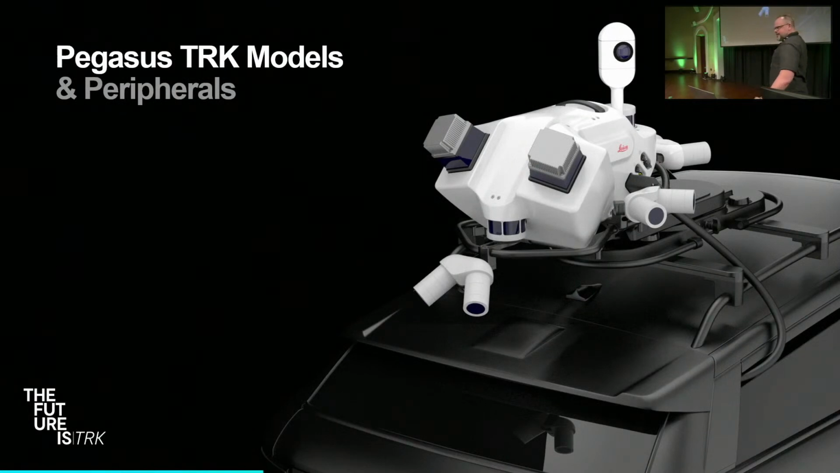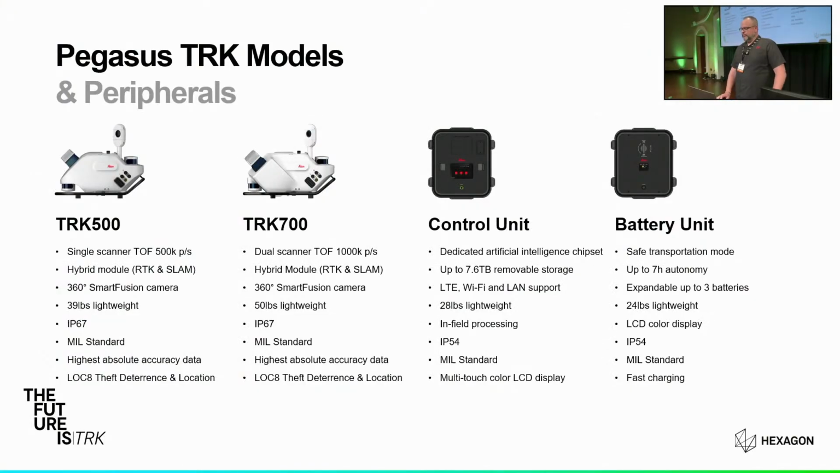So this is the TRK 700. Just gives you a rendering of what these systems look like. This is a TRK 700 with the dual head time-of-flight scanners on it, and all of the side binocular cameras installed as well. And on the system loadout, we're talking about two offerings, the TRK 500 and the TRK 700.